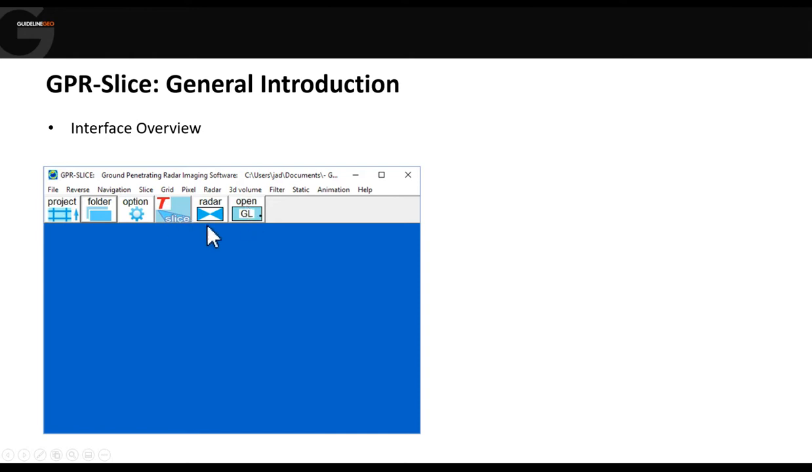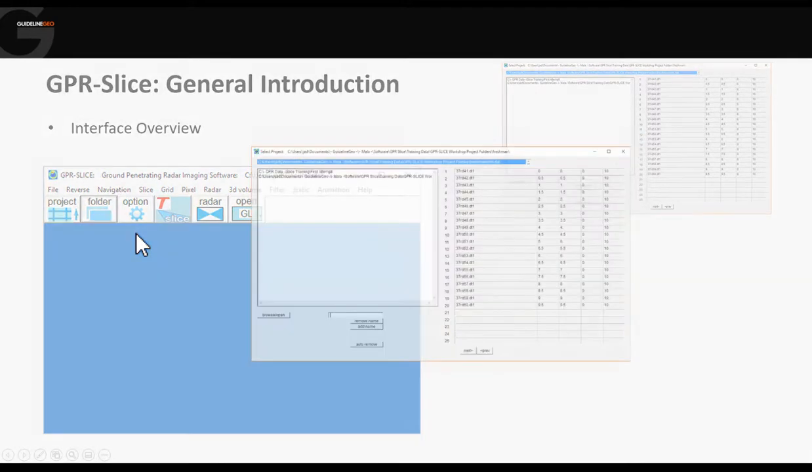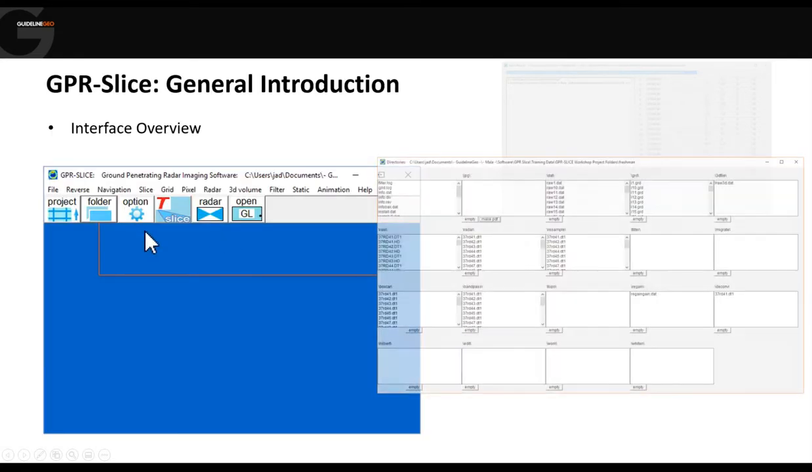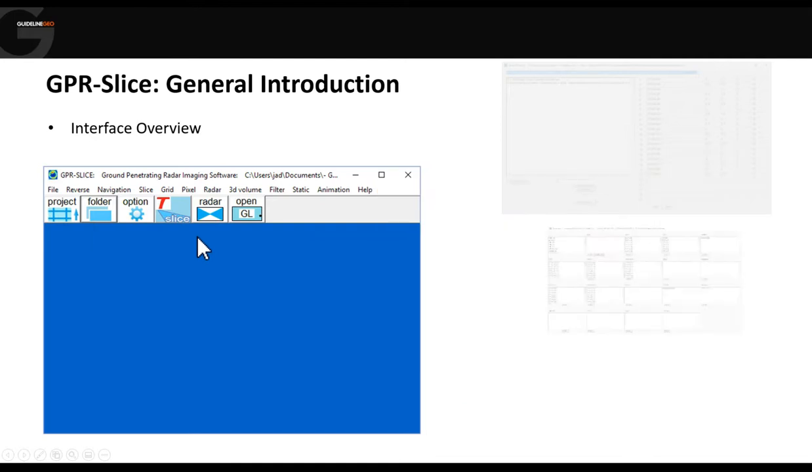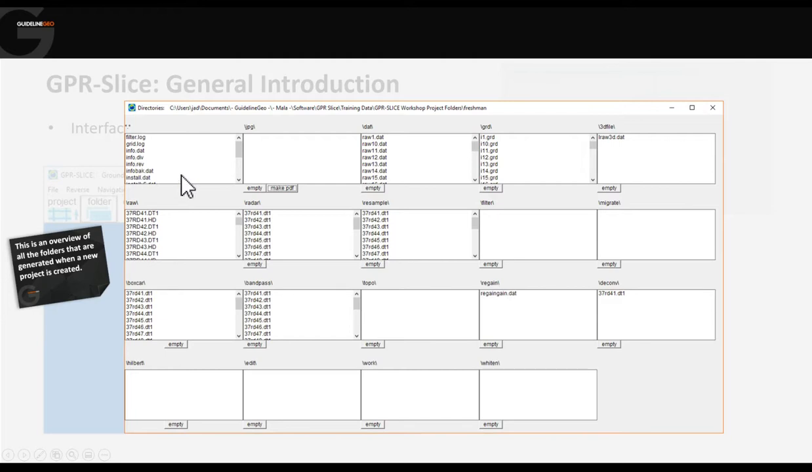So these N3 are for viewing time slices, viewing radargrams, and viewing 3D volumes. The first one, the project button, allows us to jump back into any project that we've previously worked on to continue processing or do other visualization. Next is the folder button. Folder allows us to see all of the data files that are currently contained within the project area.